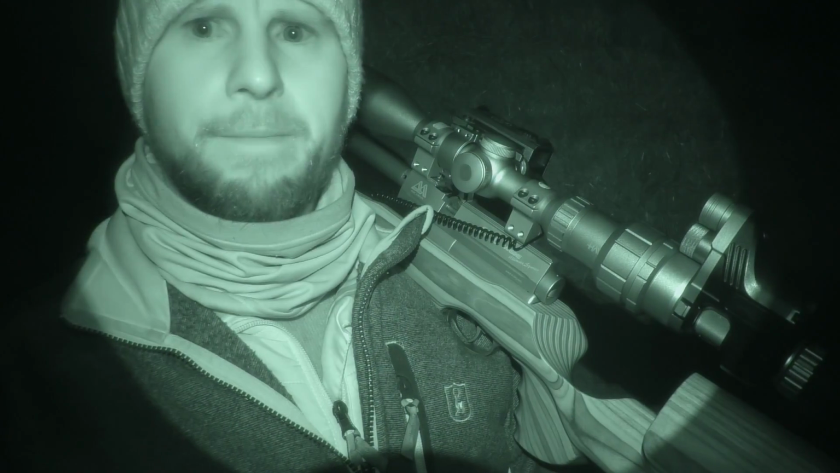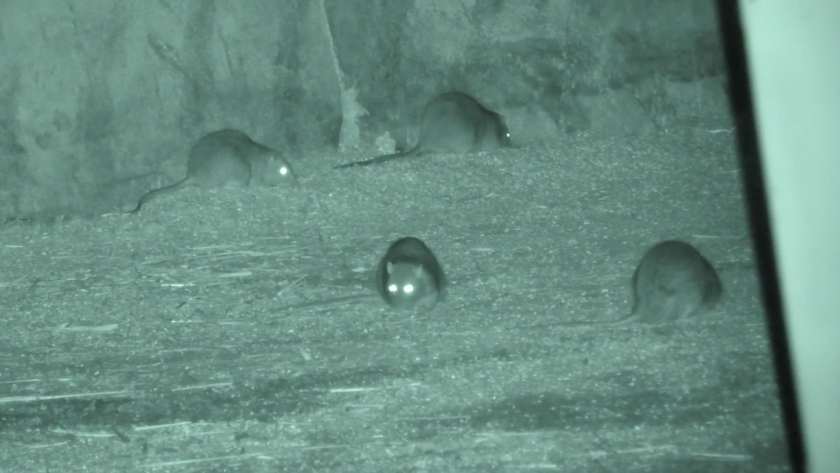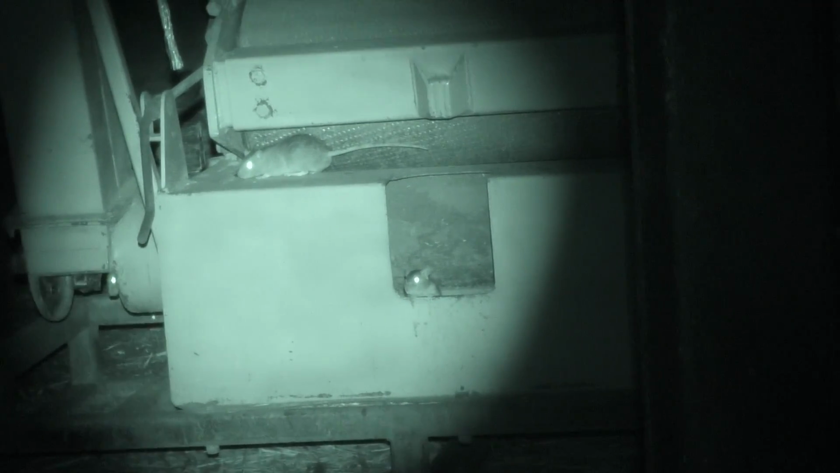Me and Lofty are going to be back on the rats again tonight at this farm. In the last few visits, just for the last year or so, it's just been non-stop. We've certainly got the numbers down. There's not going to be as many tonight, but there's still going to be a decent amount. So me and Lofty are going to go get ourselves set up now.